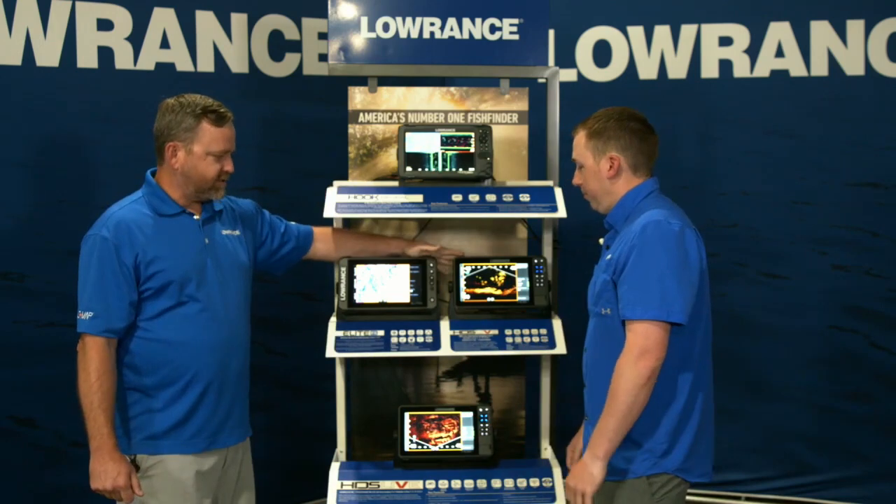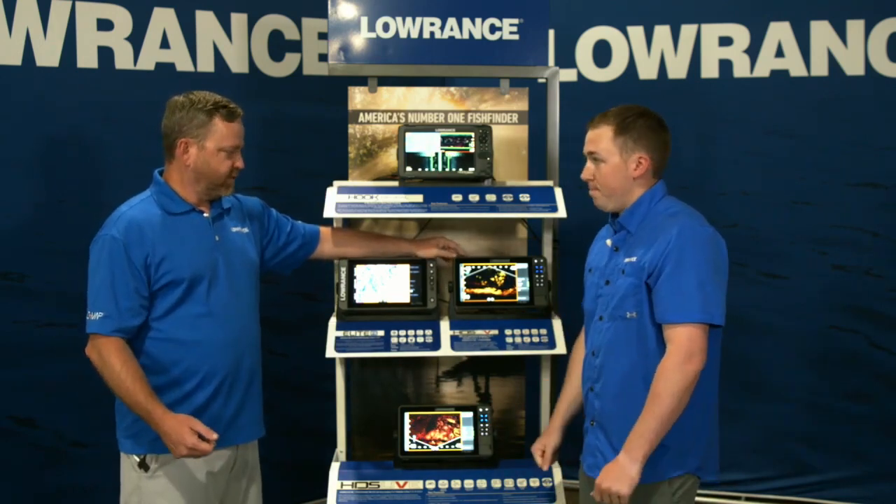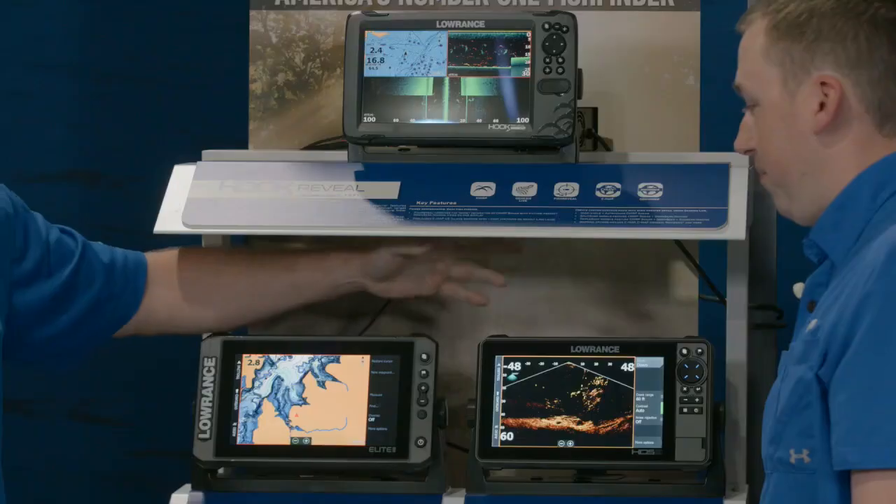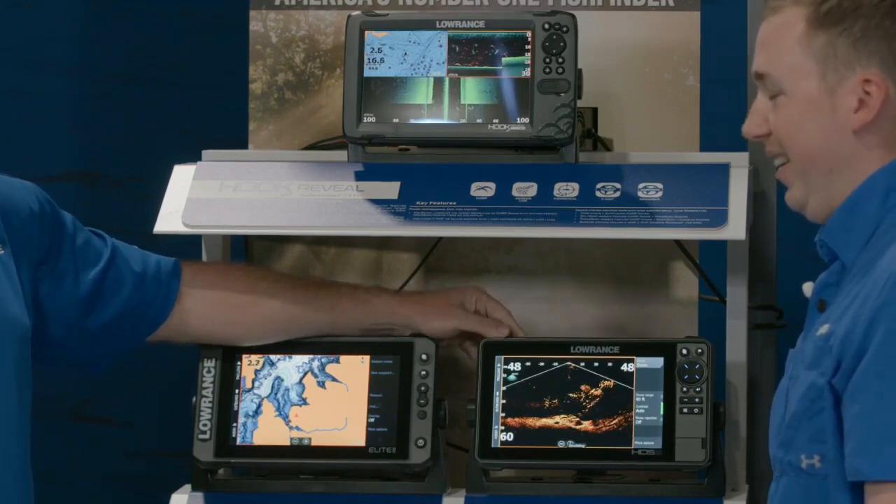And then from here to here, it's the ultimate fishing system, right? We talk about Lowrance HDS as the ultimate fishing system. It's the biggest, baddest sonar we have on the market. It's the best screen we have on the market. You guys will see some of that when we get on the water, or not live on the water, but recorded on the water.